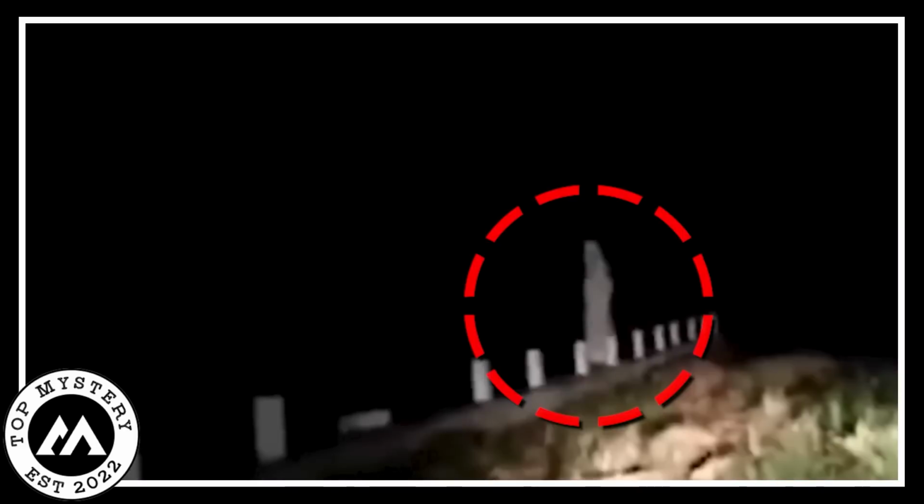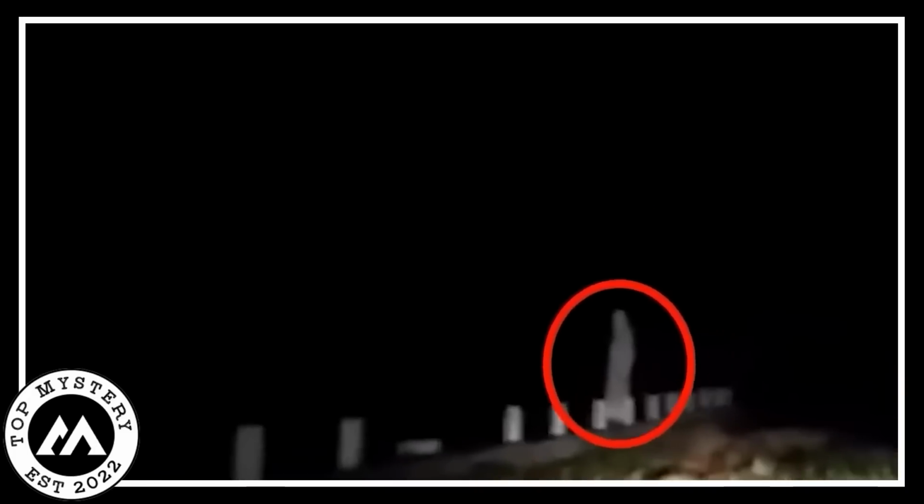They scoured the area, their hearts pounding with fear, but there was no sign of the figure. This unsettling incident left everyone with more questions than answers. What was that eerie creature? Why was it on the bridge? What dark purpose drove it to the edge of oblivion?